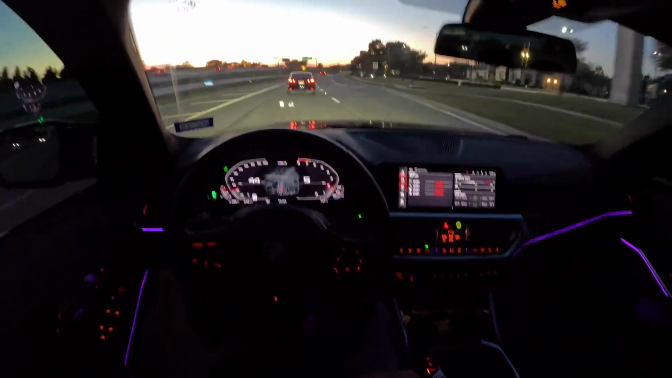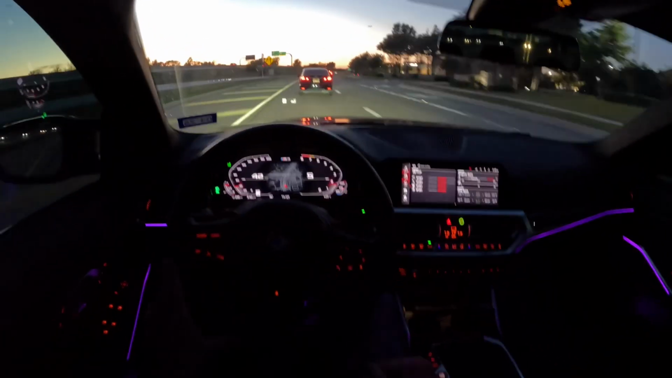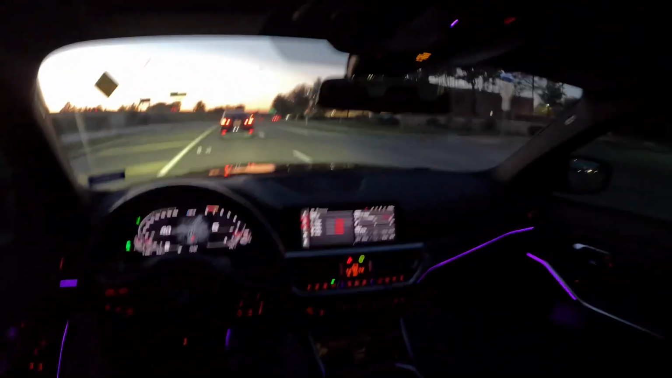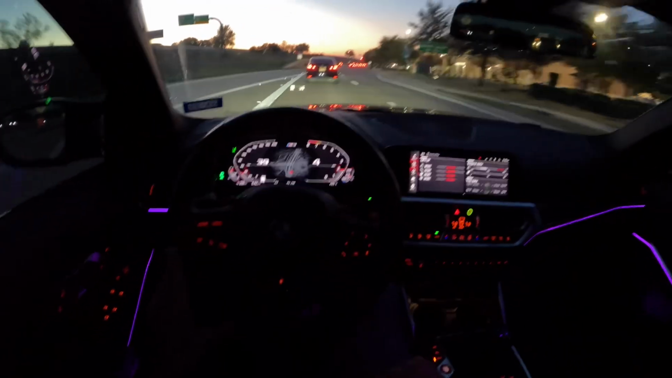The laser lights definitely changed the whole look of the front end, because the base headlights just look so bland. It looks like you're looking at a base 3 Series. The laser lights just change the whole look, especially if you get the yellow DRLs.